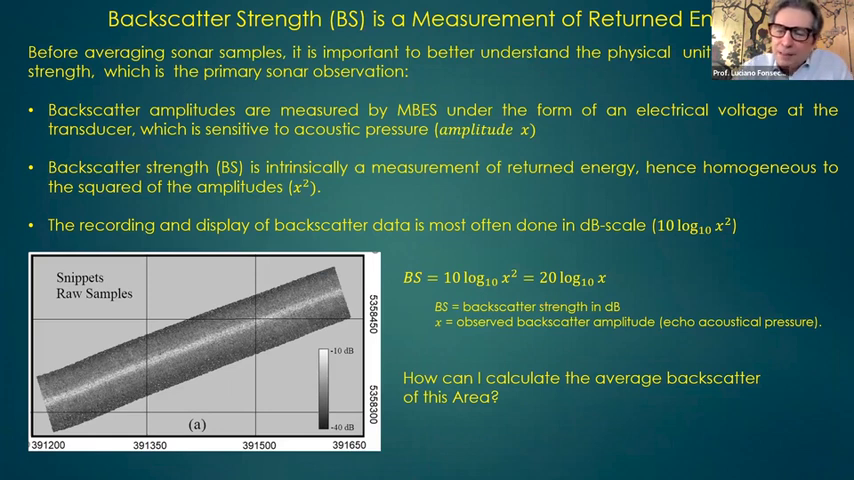Okay, but before averaging, so one path is to average backscatter. But before averaging, we started averaging, and we are getting different numbers. So I did one average, Jean-Marie did another one, Lohan did another one. So we could not agree on the average. So we took a step back. Let's look at the main observation of the sonar, the physical observation.